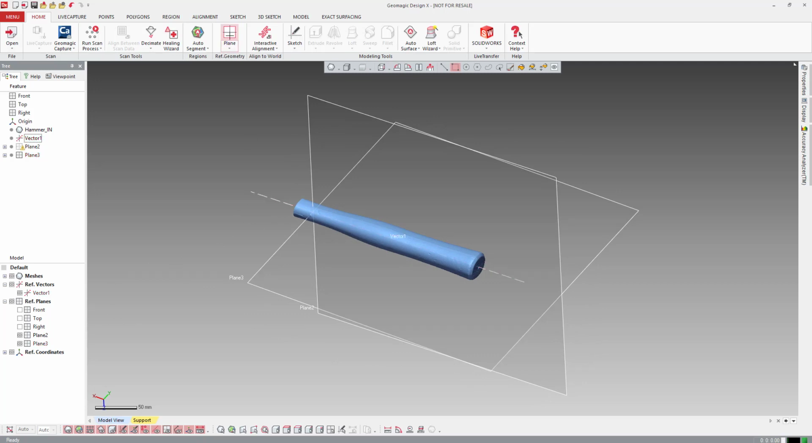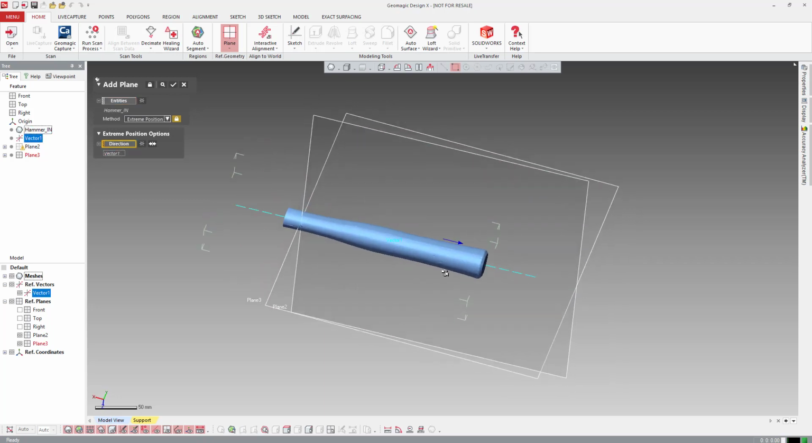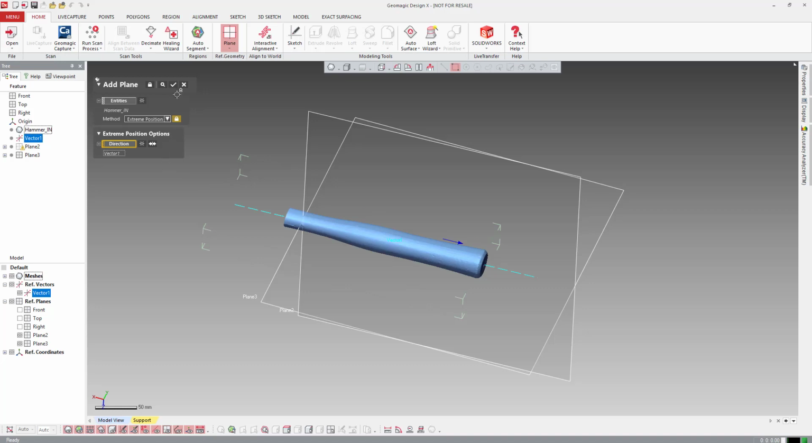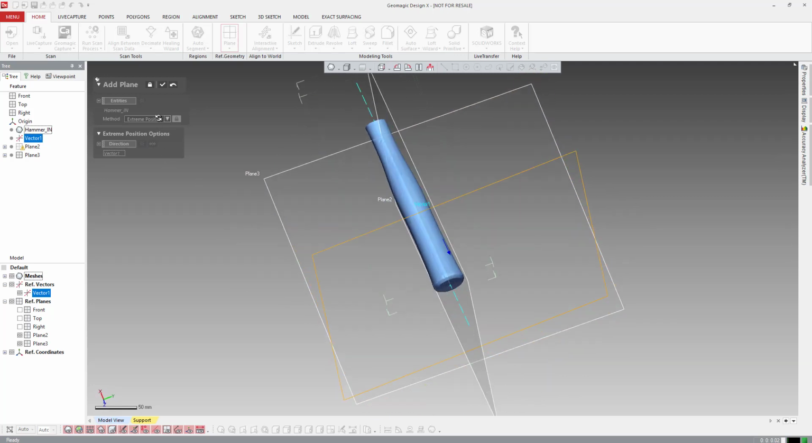So I'm just going to grab a plane and then I'm going to grab this vector and we're just going to do extreme position. And I'm going to grab entities, so we'll grab our mesh for that, and then direction, I'm going to grab my vector, and my arrow is pointing the right way, so that's good. Let's do a little preview of that, sticking it right at the end of the mesh that's there.